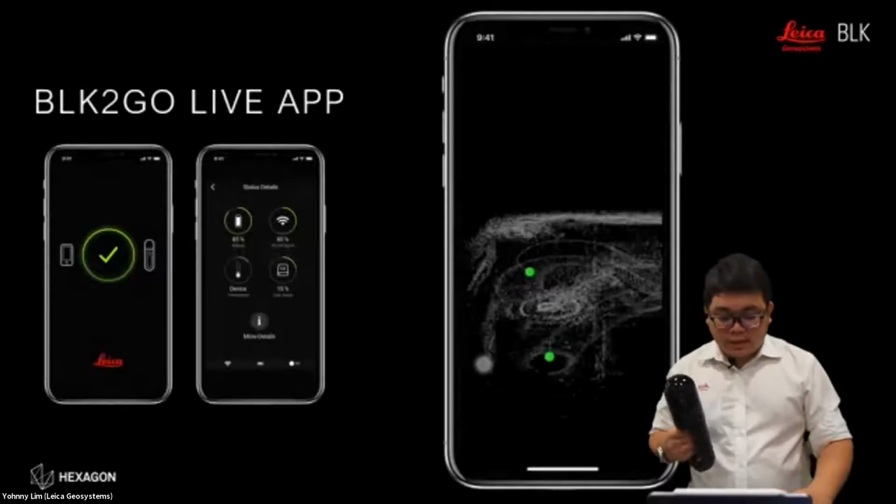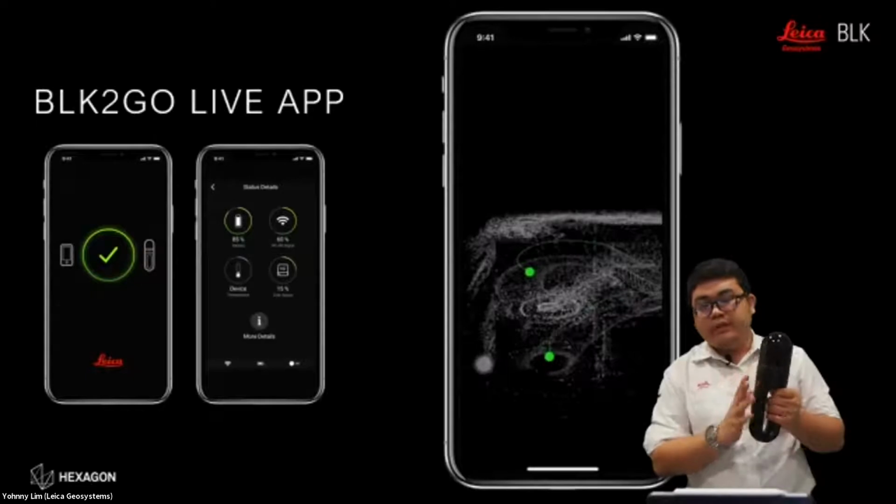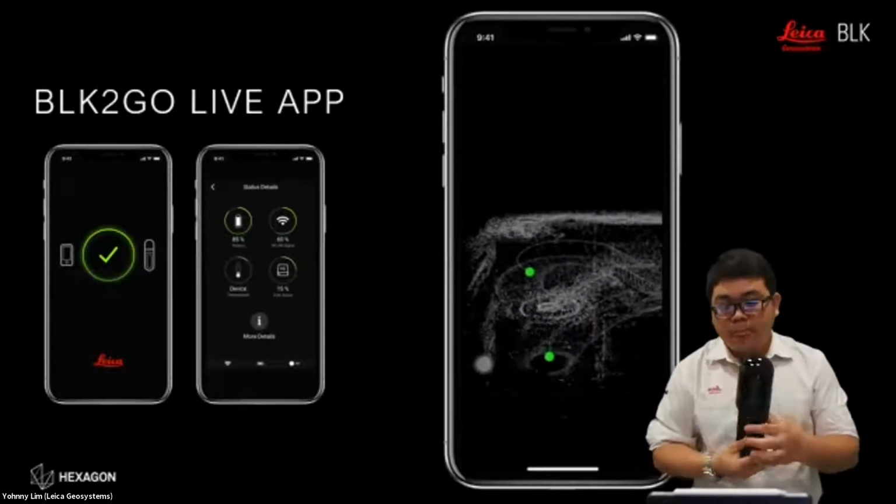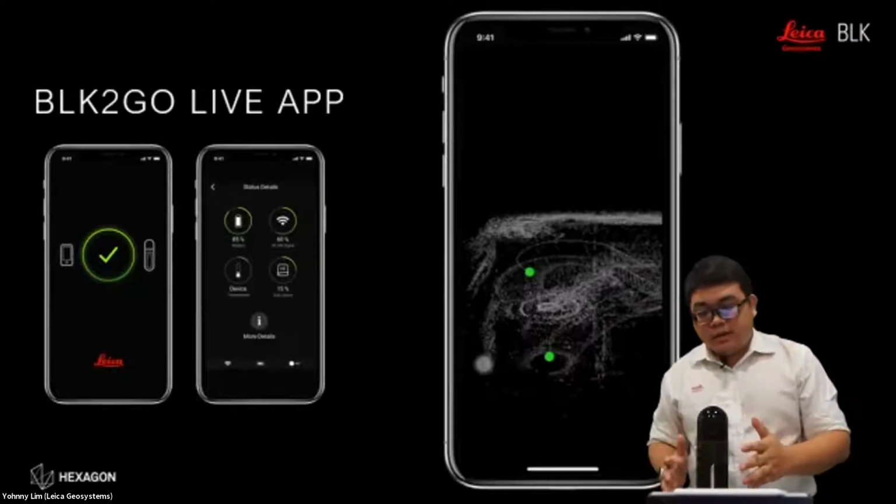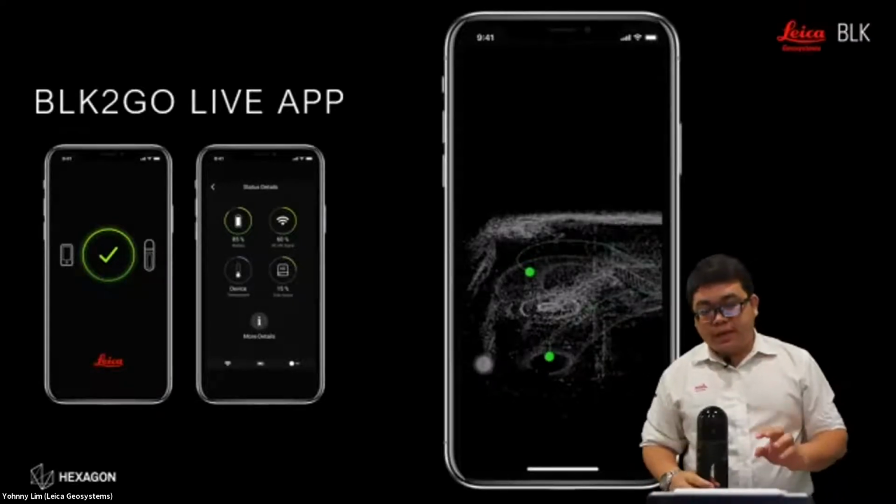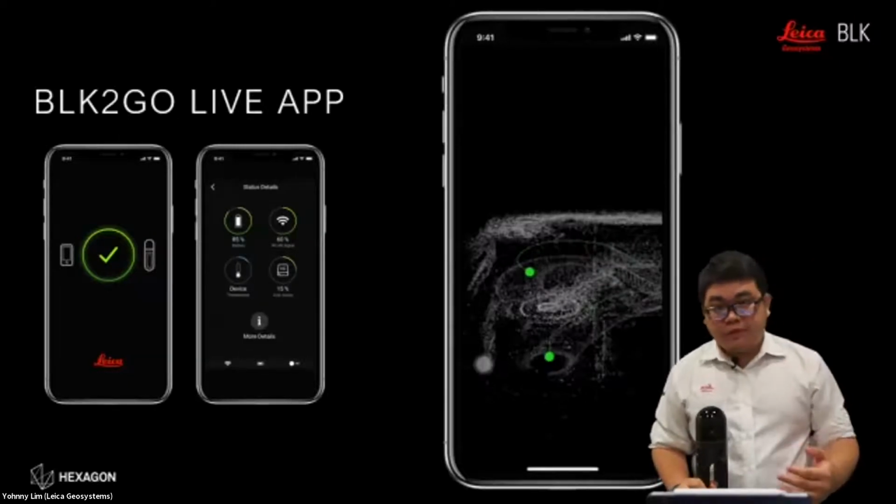Okay, and because it is so compact, there is no display and no information screen on the BLK Go. We actually have an iOS app called the BLK Live app. Currently, it is only available on the Apple platform.